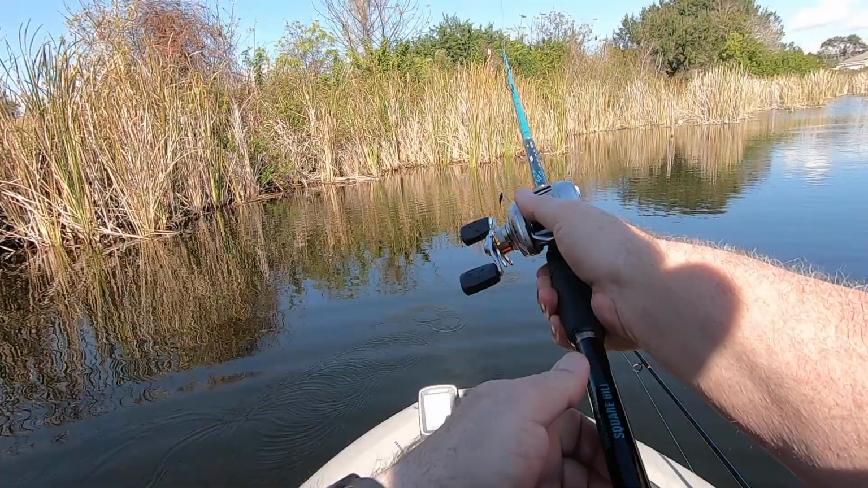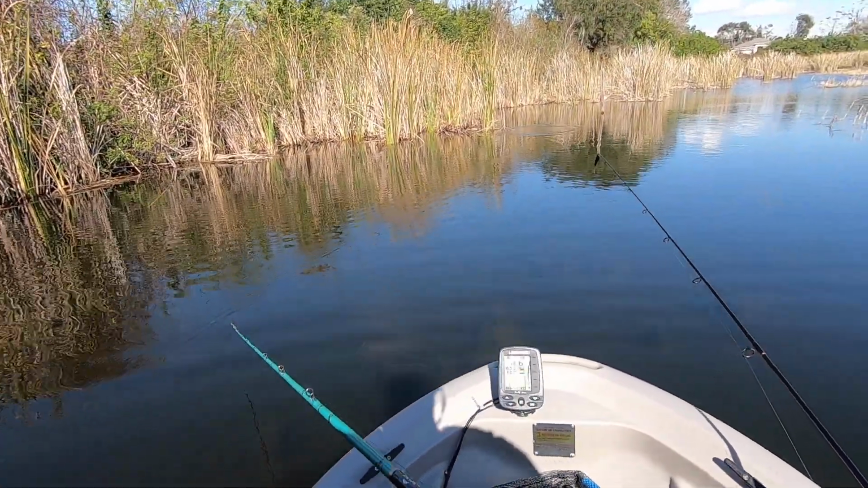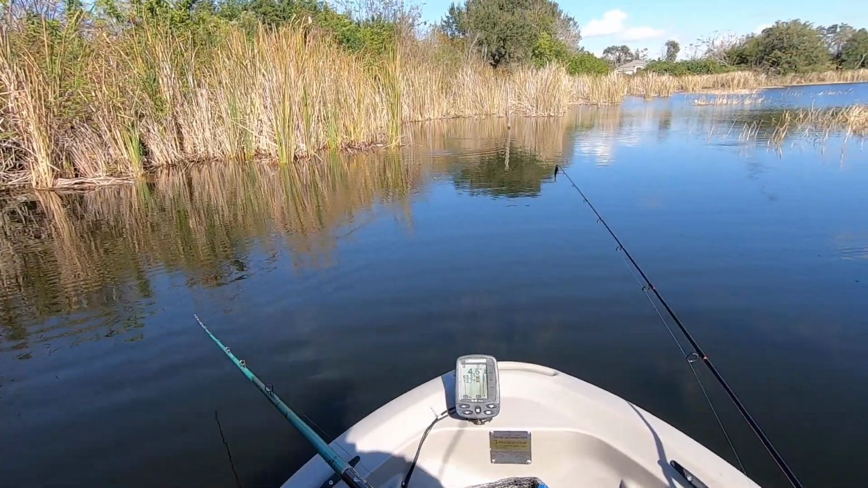Boy, out of the wind, it's nice and warm, isn't it? Yeah, it is. Matter of fact, it's kind of toasty here. Yeah. I can see the wind line on the water.